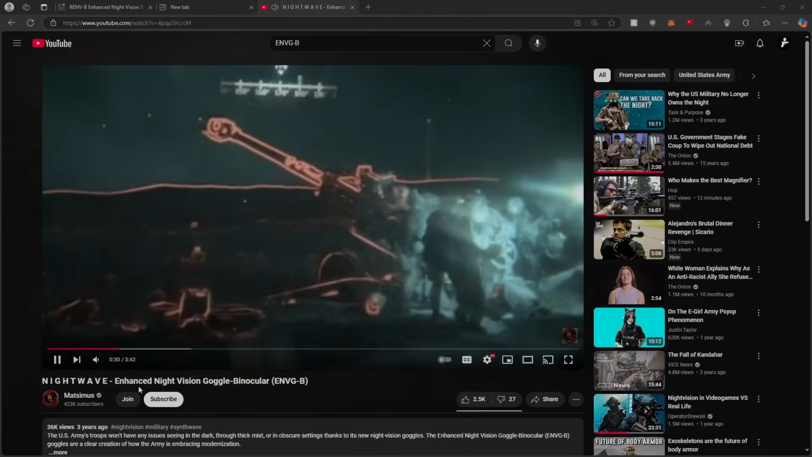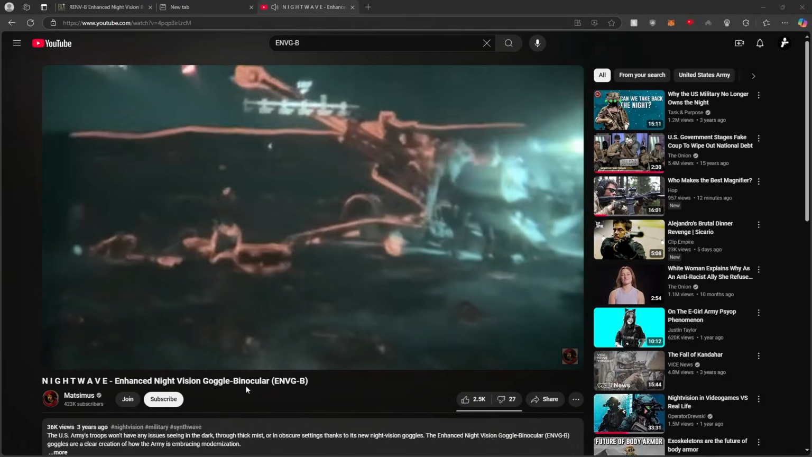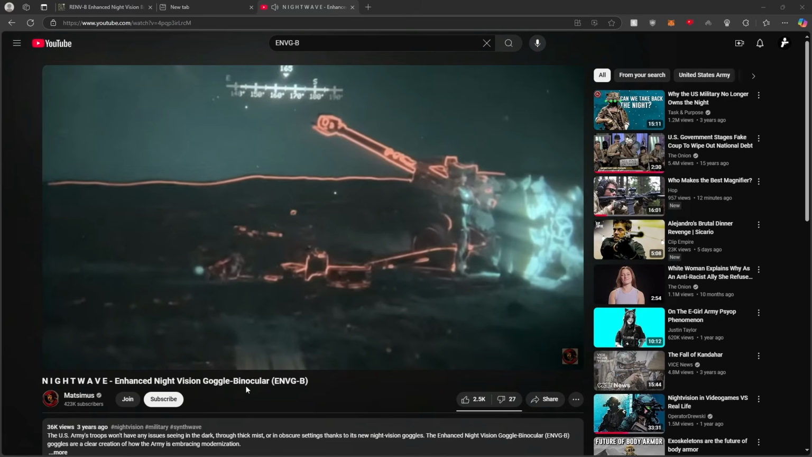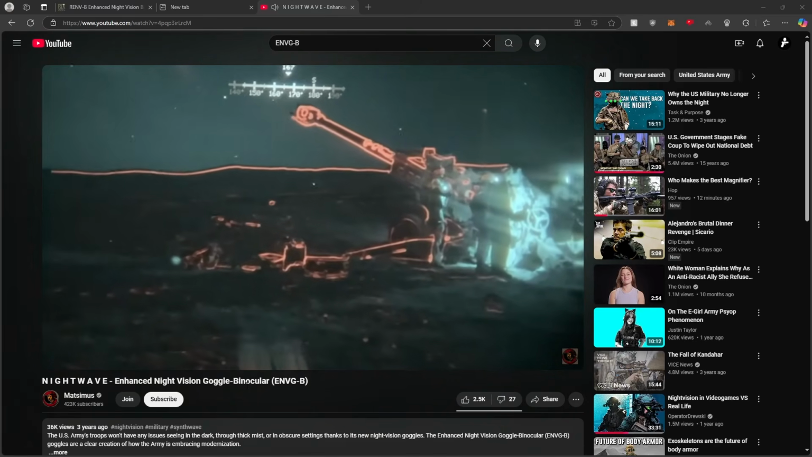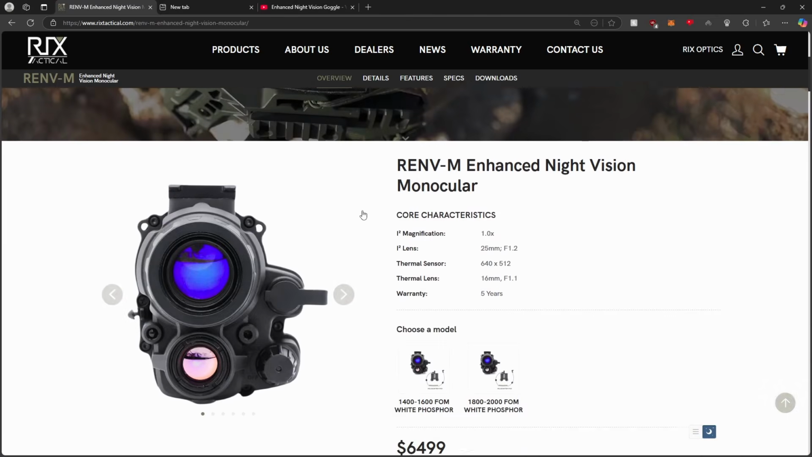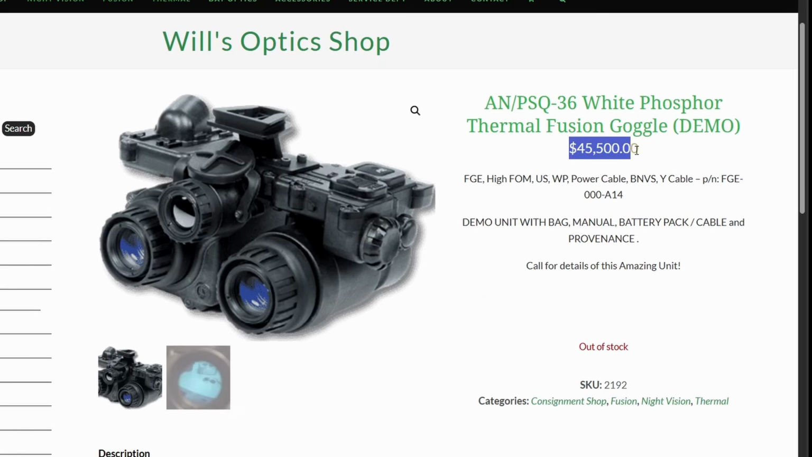Thermal fusion has quickly become the current epitome of night vision technology. By combining the detection capability of thermal with the ease of navigation and head-mounted engagement of night vision, fusion devices take the best of both worlds and combine them into a single device. As you could imagine, these are quite cost prohibitive, with analog fusion technology costing anywhere between $6 to $45,000.